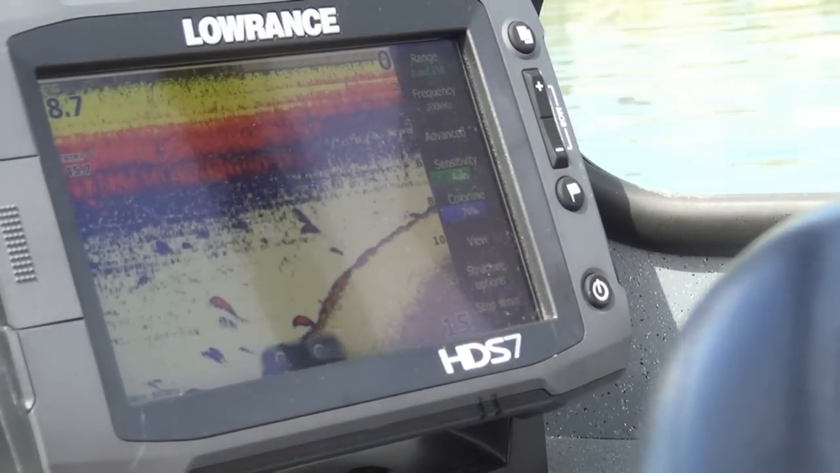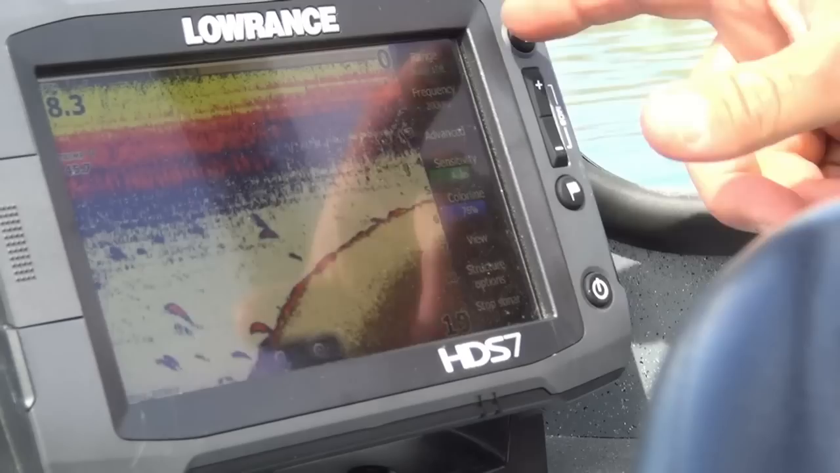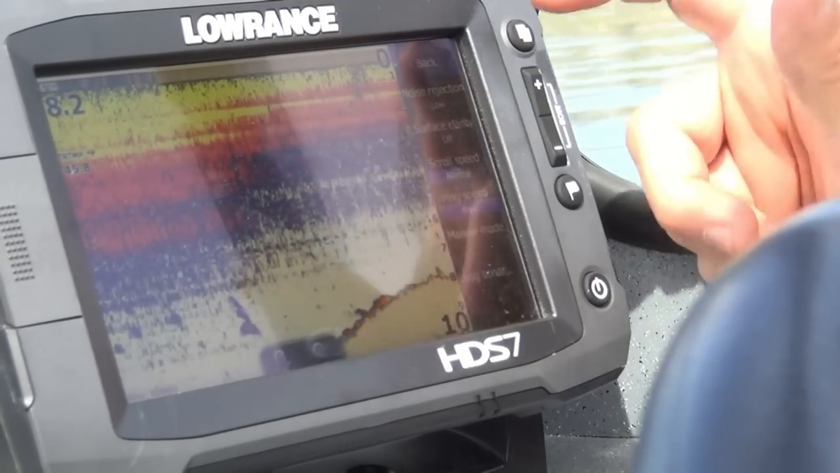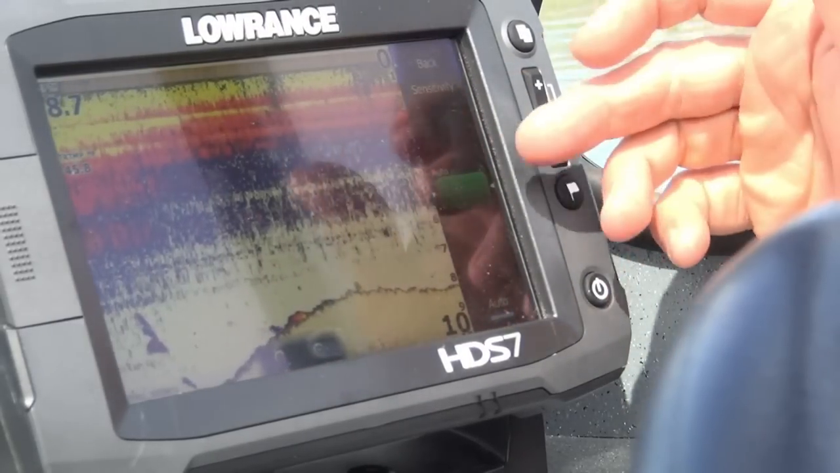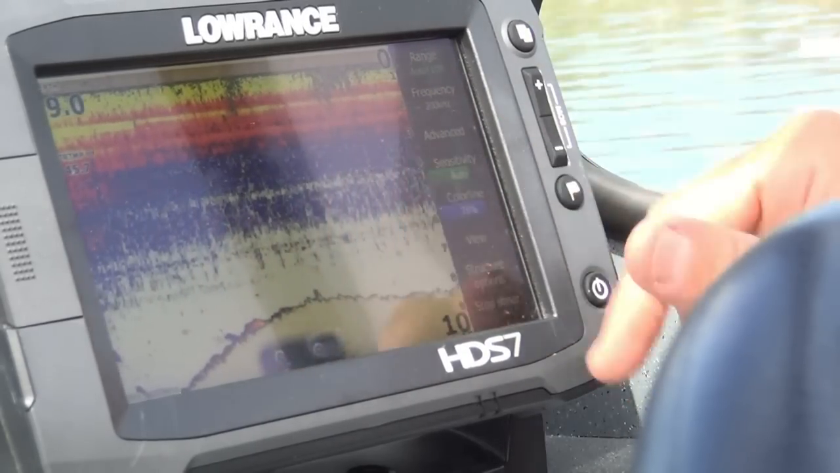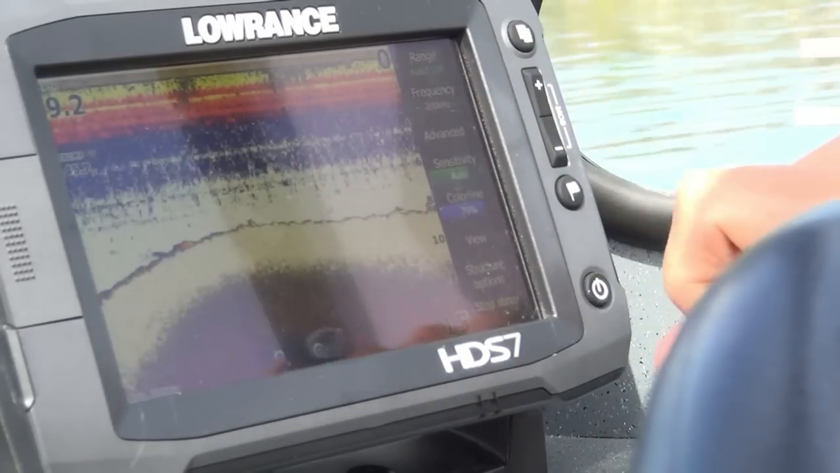Now your menu page is on the side right here, and you've got a lot of different options, your frequency mode and advanced unit. You can tell how easy it is for me to look at these different things. I could adjust my sensitivity just by sliding it up or down, or just leave it in auto mode. I can pop back and change my color line and the view of it, but that's how easy it is.